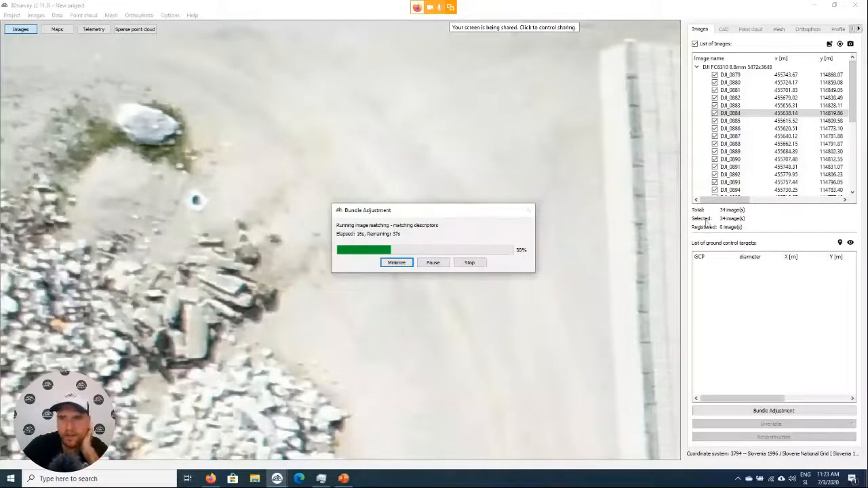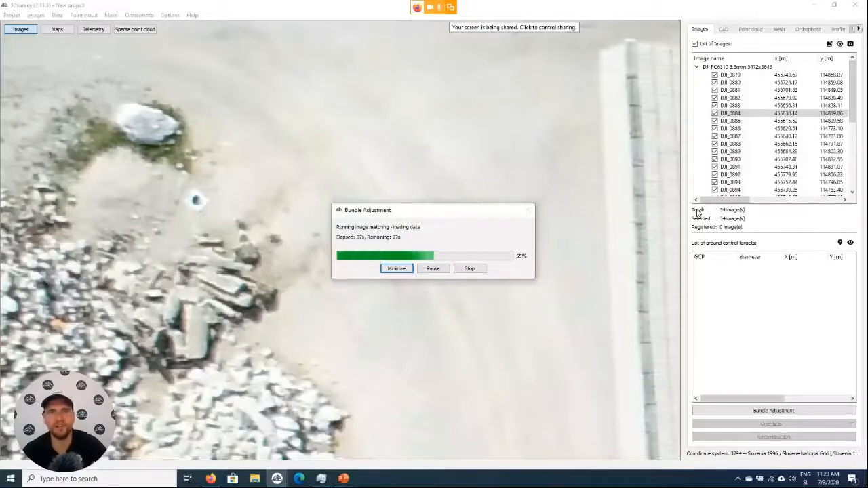If we had 600, 700, 800, 1000 images, it would take maybe an hour, maybe 2 hours. Again, it will also depend a lot on the speed of the computer. But it goes up a little bit exponentially.